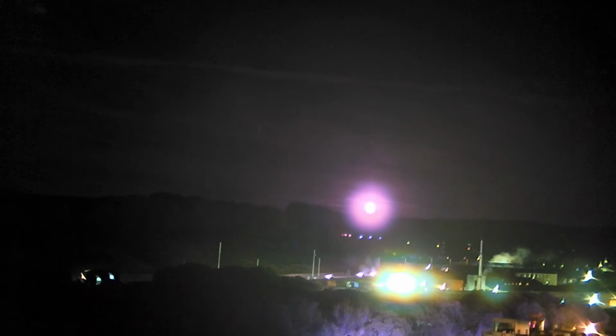Very bright light on top of the moors. I can only see that through this camera, guys. I can't see that with the eyes. I can't see that at all.